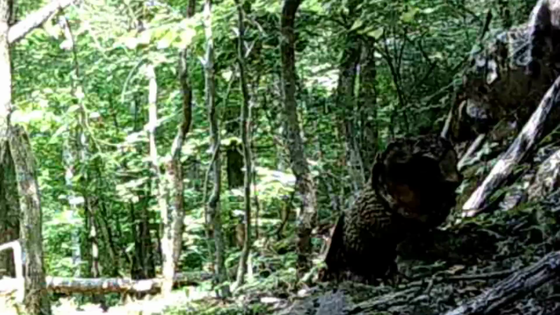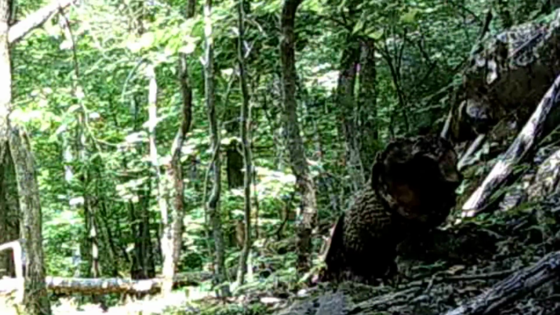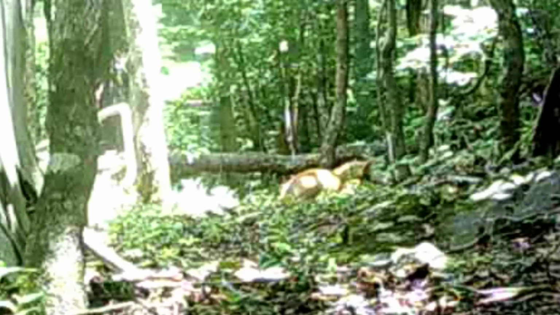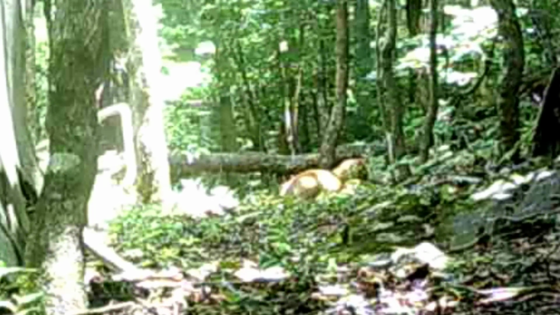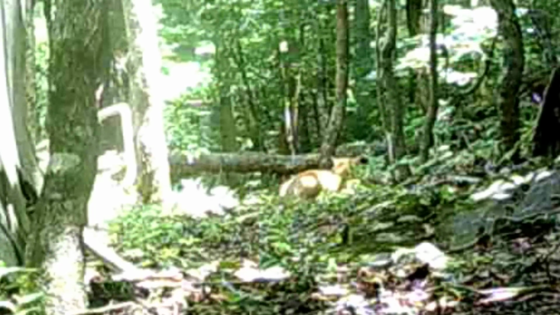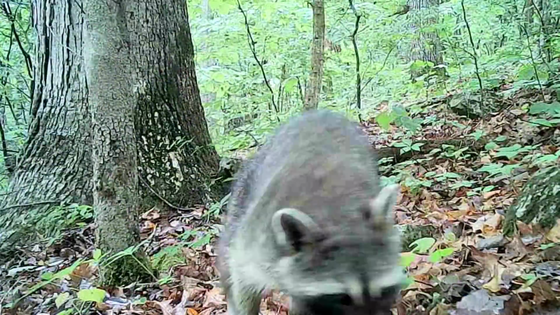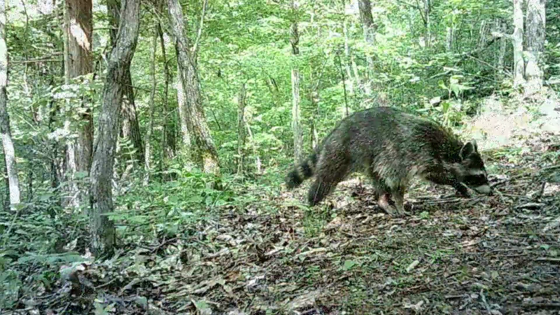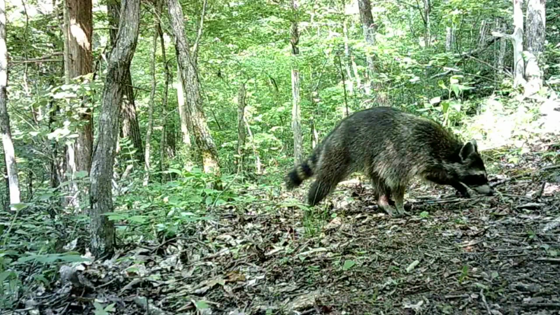And there's a coon in daylight going up a log on the ridge top. They're out during the day a little bit. And there's old Yeller eating on something there on the ridge trail. Probably caught him a ground squirrel or a mouse. There's a coon during the day out in the woods. There he is out on the ridge trail too during the day.